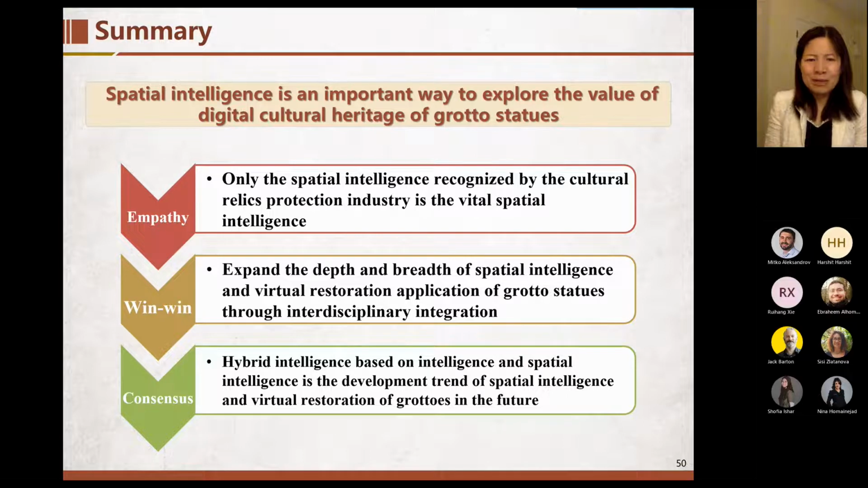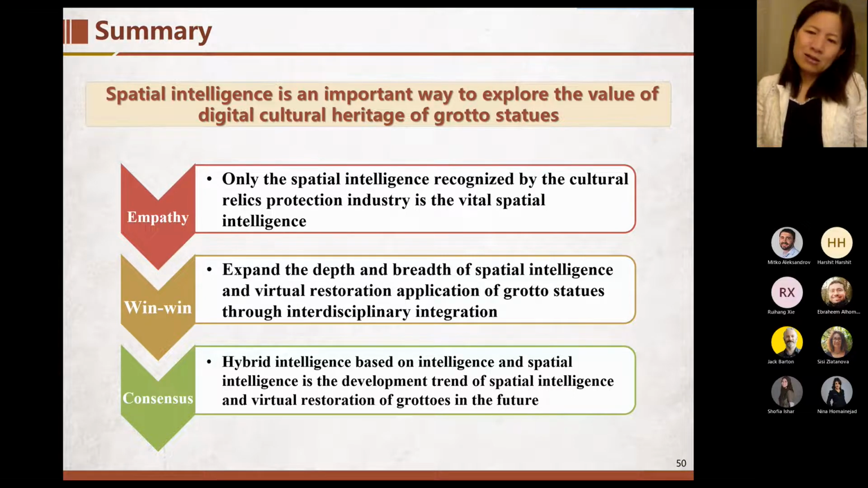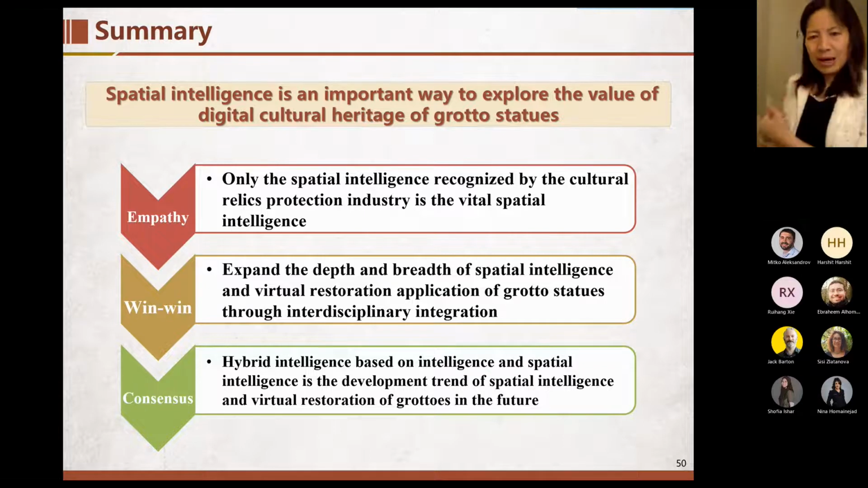And finally, maybe the hybrid intelligence based on the spatial intelligence and the physics intelligence, maybe in the future's works. That means what we are thinking about, and what the relics protection experts are thinking about, together. So maybe it's useful.